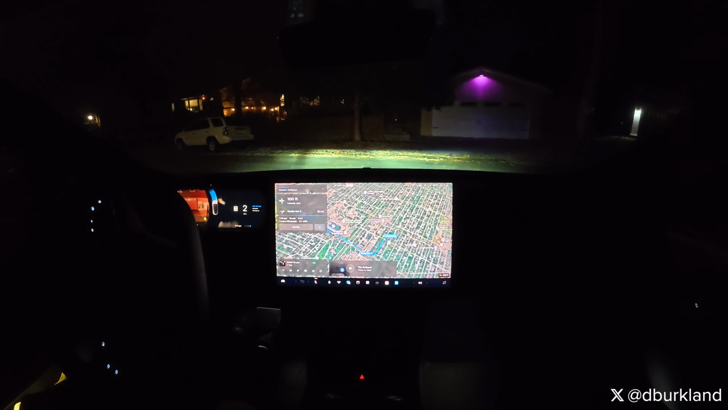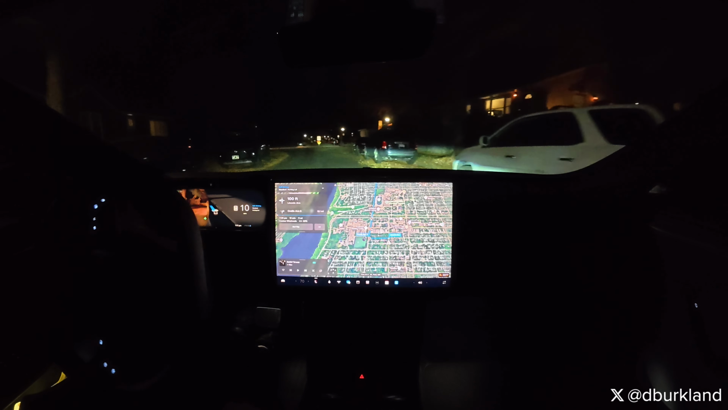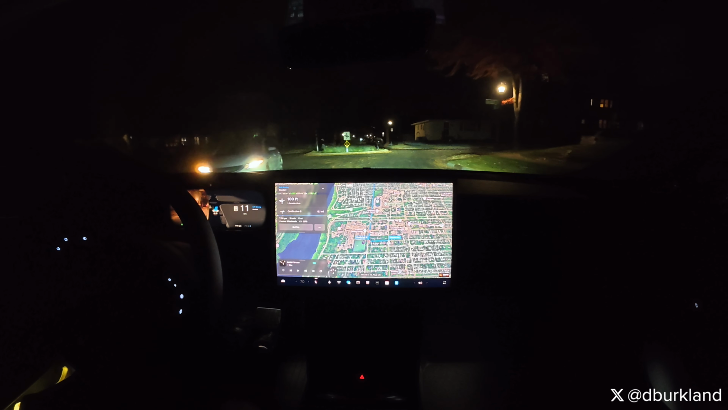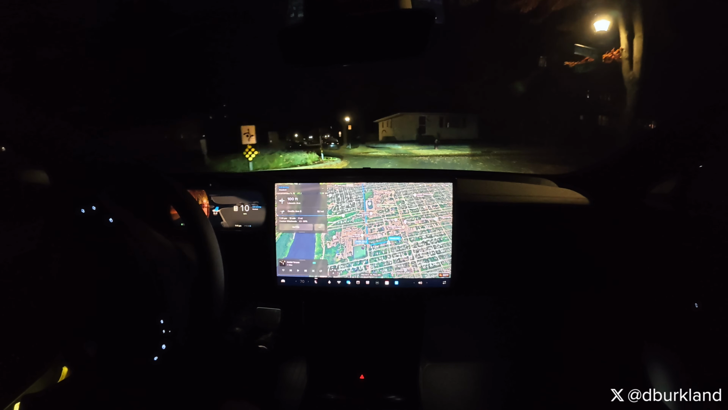So even at night, the car does steer to the left there, which is really interesting because it really can't see that well, and it is a steeper driveway. So I think that's pretty darn cool that it still does that behavior even at night. I mean, that's what we all want, right? More consistency regardless of time of day in terms of performance.